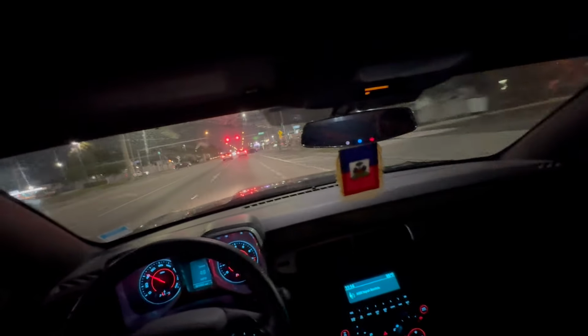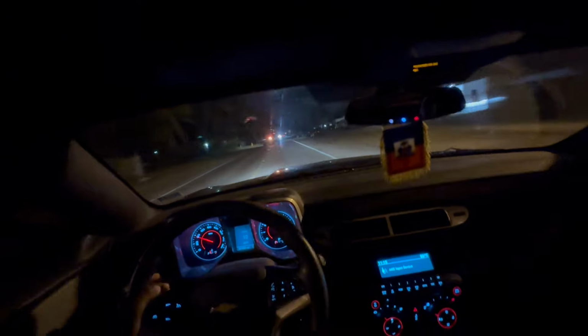You do gotta pay attention to all signs though. Nah, cause I just seen the lights flash. It's time to go. And then you gotta know where you at. Knowing where you at makes driving a lot easier.